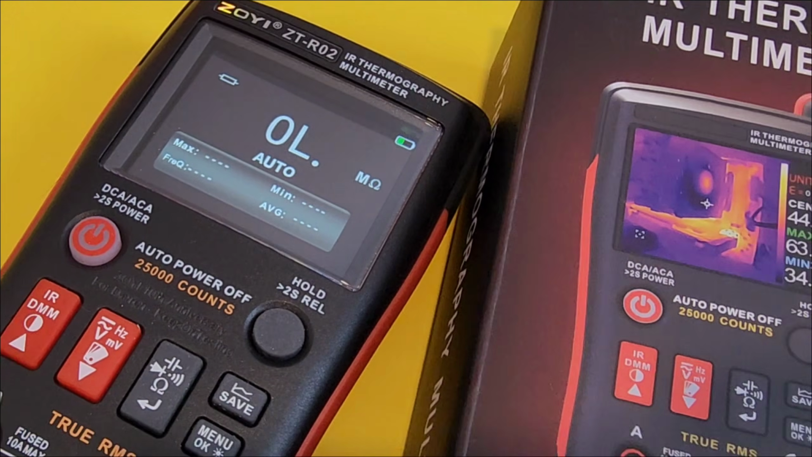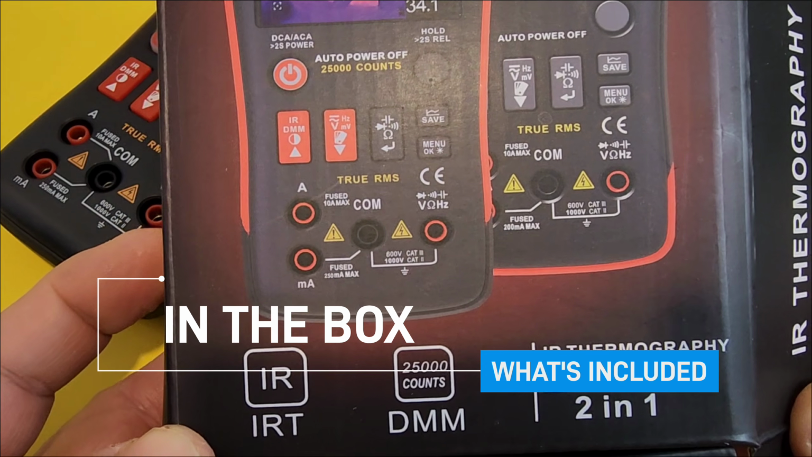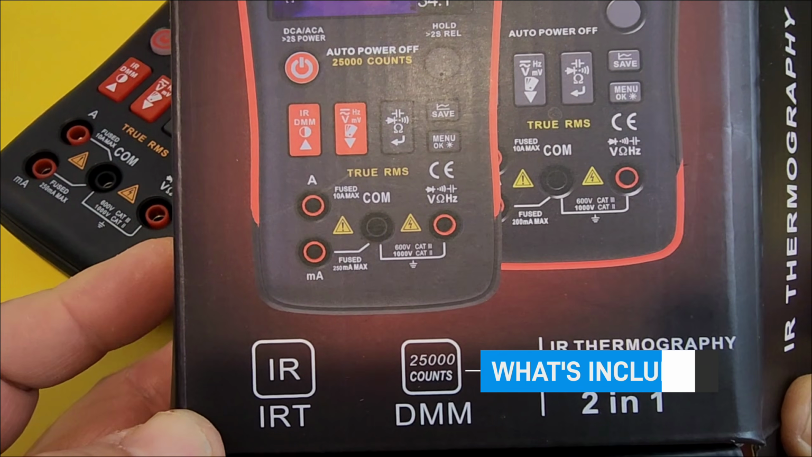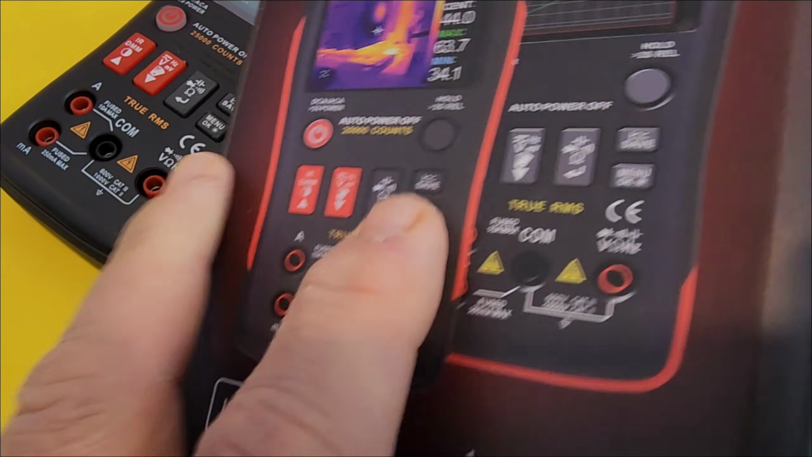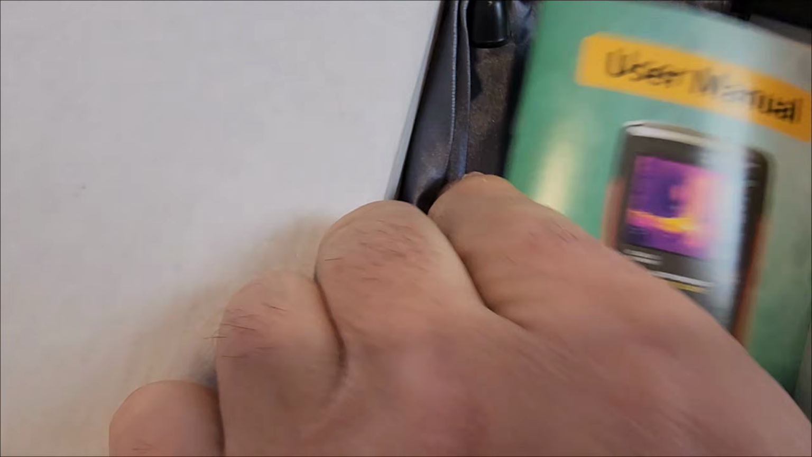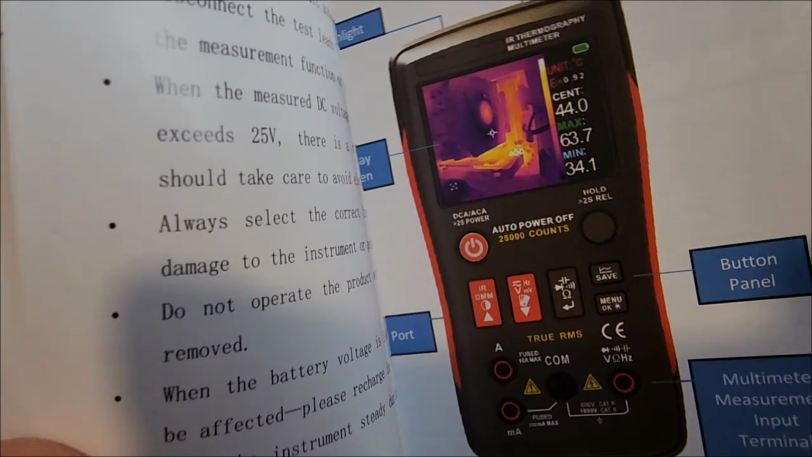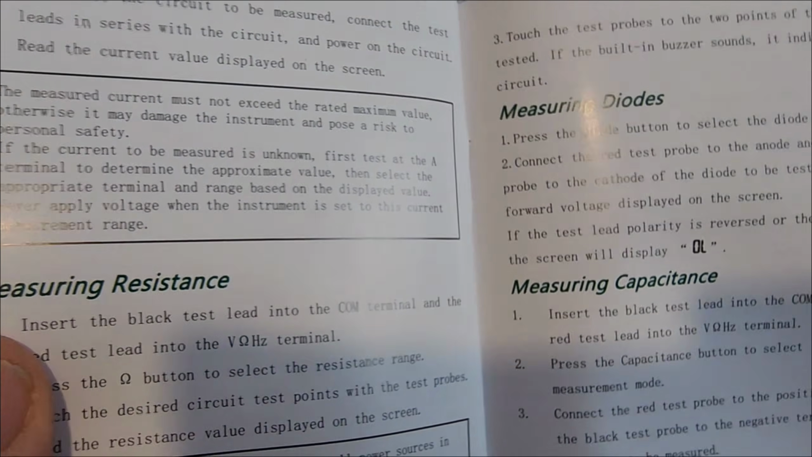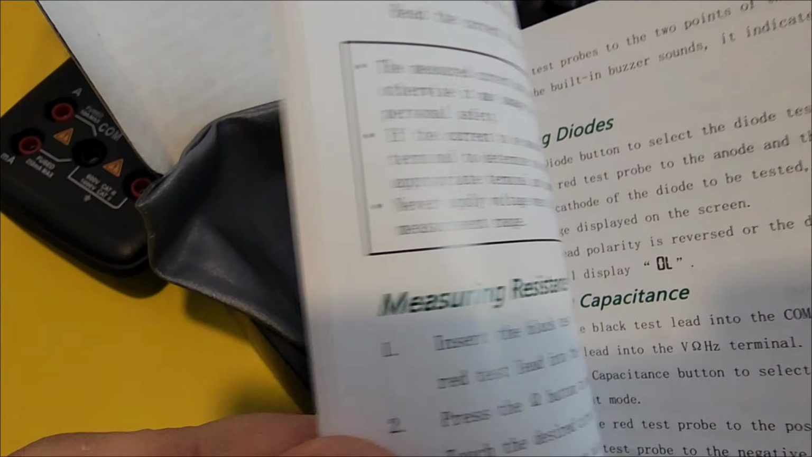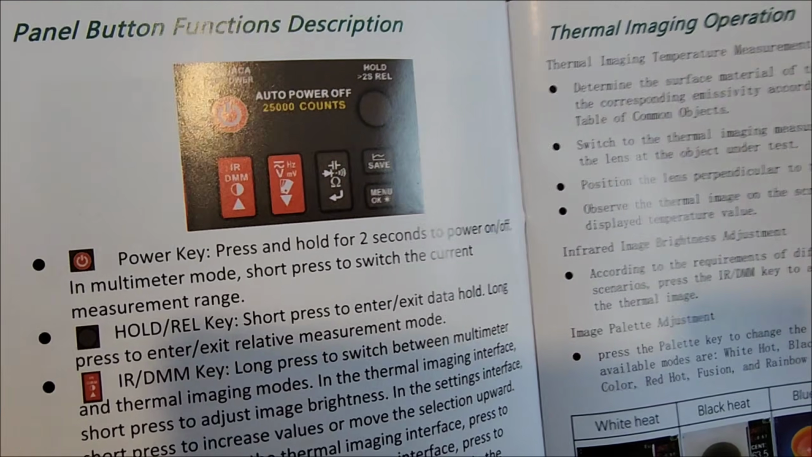But first, I want to talk about what you get in the box. Nicely done. Tells us exactly what we're looking at. IR camera, 25,000 count digital multimeter, 2-in-1 thermal camera and multimeter. And in the box, that user manual. Look at that. Really nicely done again. Now, when it comes to thermal camera / multimeters, that dual combo, you want to read the manual. You want to read that manual because there's lots going on under the hood and a lot of stuff you might think you know, but you'd be surprised. So take a look at the manual before you actually start using that test instrument.